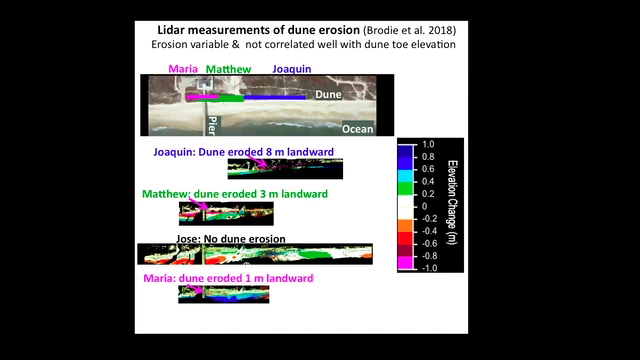So the upper small panel is for Hurricane Joaquin in 2015. When it came by, there was about 8 meters of erosion at the most eroded location of the dune. And that location is shown by the pink arrow. It's where the color contours are hot pink, 8-meter change in the dune. So that was a pretty big change in the dune there.